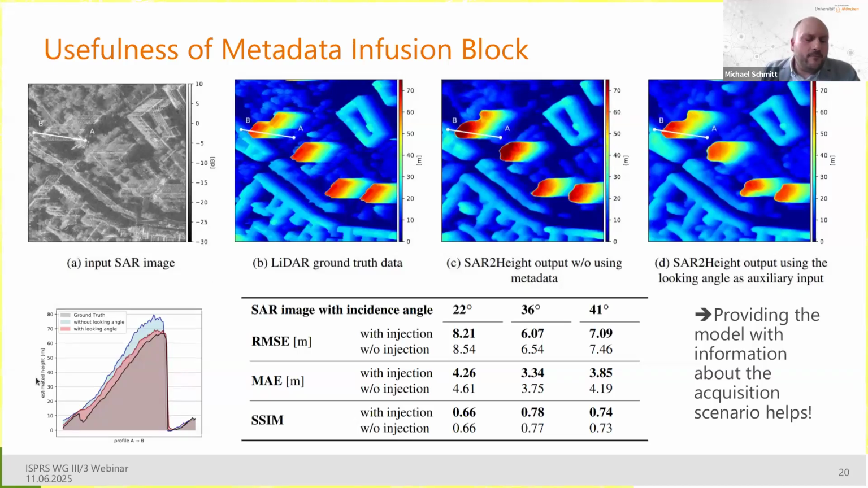But then if we look down here at a side view of the transect profile from A to B, we have in the brownish foreground color the LiDAR ground truth profile. Then we have in red here the height profile that was predicted by SAR-to-height with metadata infusion, and in blue without metadata infusion. And I think you will agree with me that the red curve is much closer to the brown curve than the blue curve. So apparently, from a visual point of view, there is an added benefit.